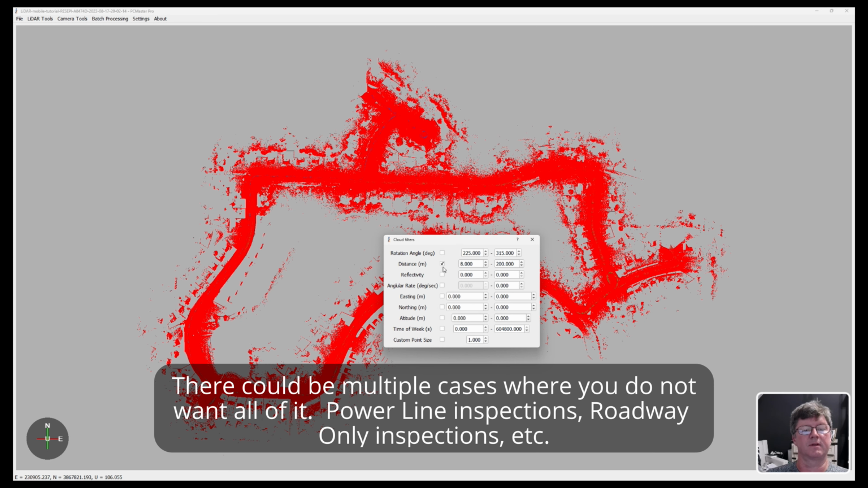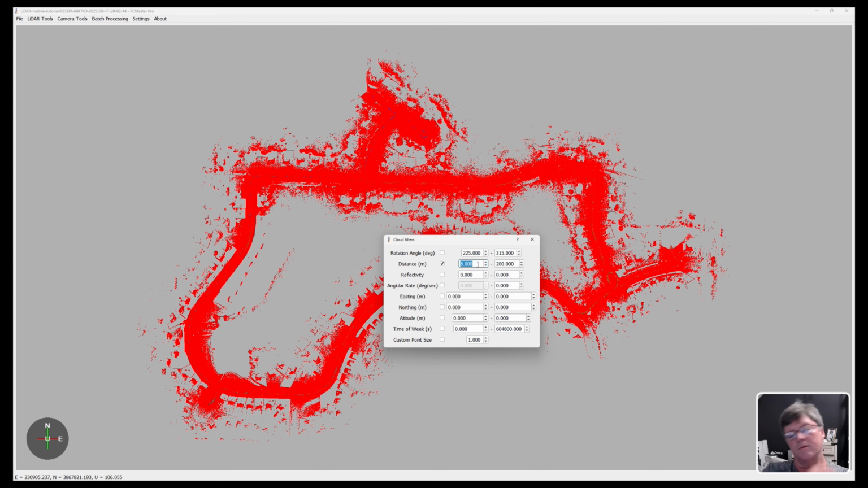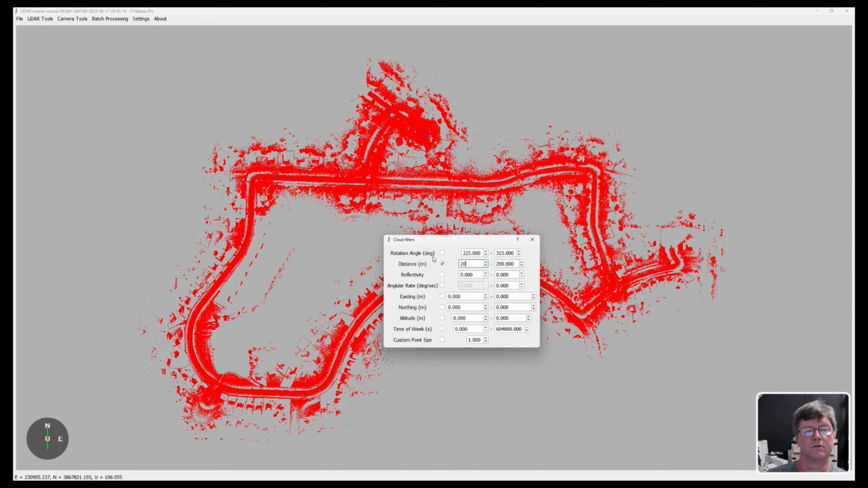And then this distance filter right here, I do want to filter out. So coming behind the car, if I have the rack on the back of the car, just to ensure there's no noise or anything, I'll do 2 meters. Now if I did 10, or 20, see how it starts to filter out some of this stuff?